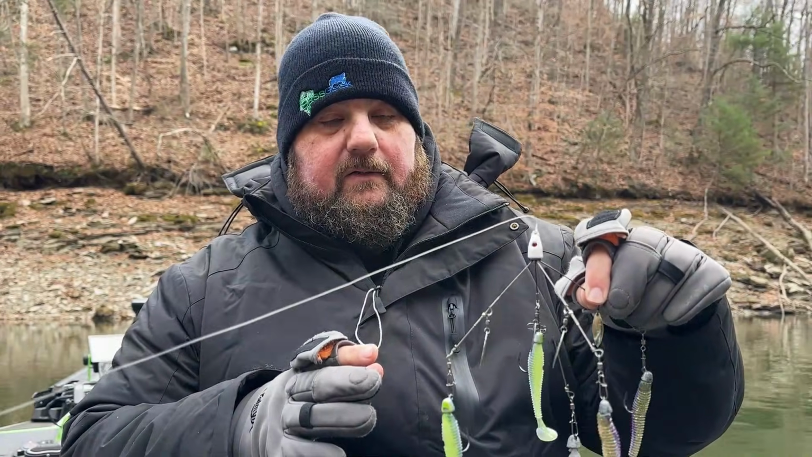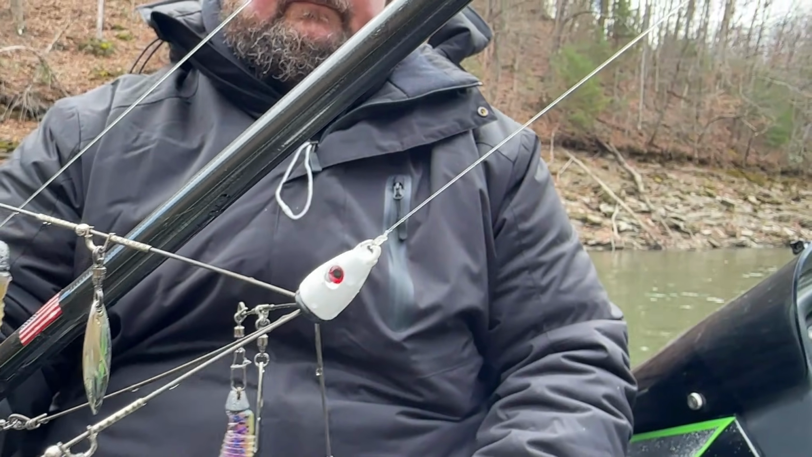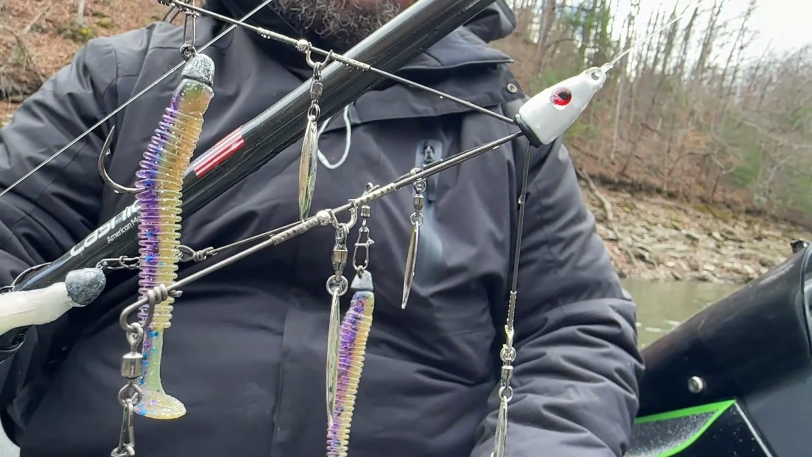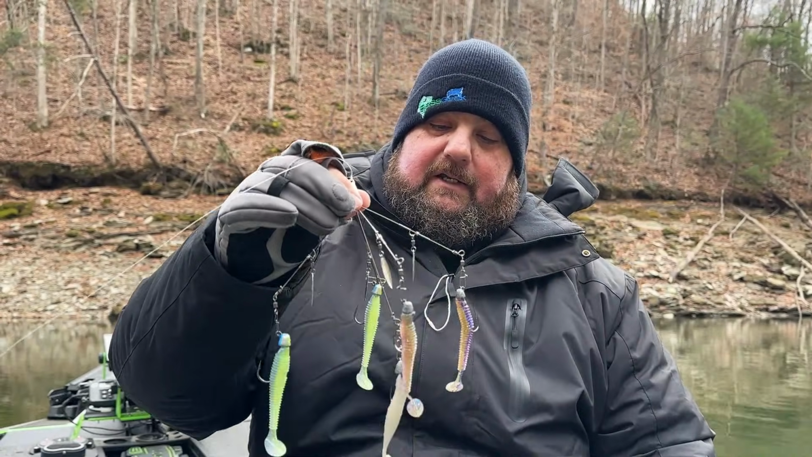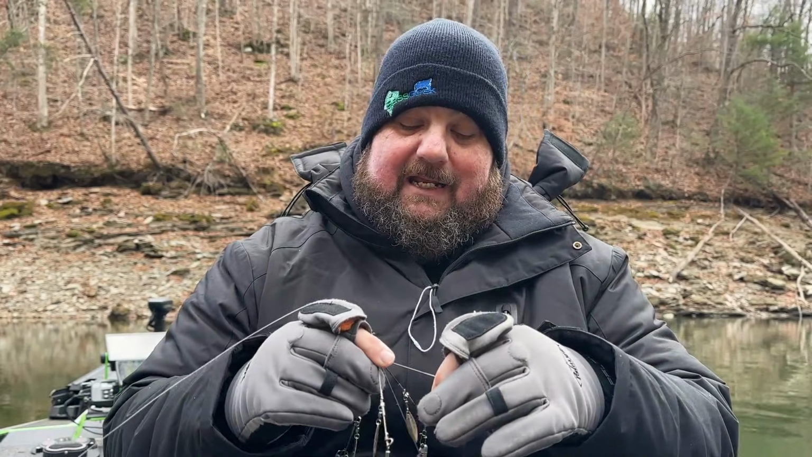But let's talk about components right now. I've got a lot of good videos on different types of equipment that you can use for this. Today we're using the Big Daddy Baits Baby A-Rig. So it's a little smaller, a little more condensed. And you're going to notice we've got quite the array of colors on here. And that's something that I do enjoy doing.